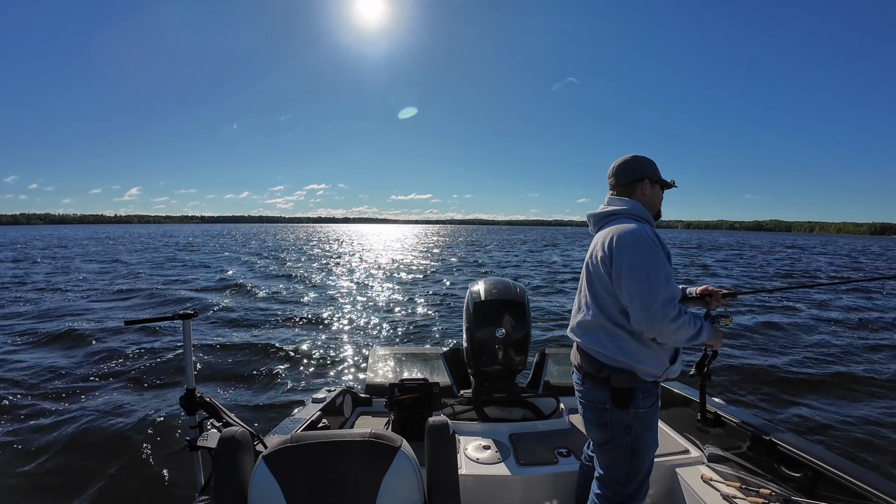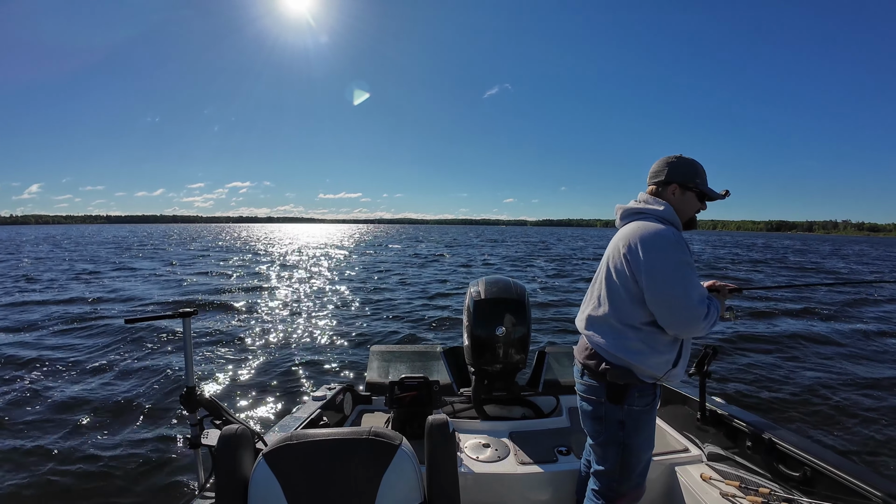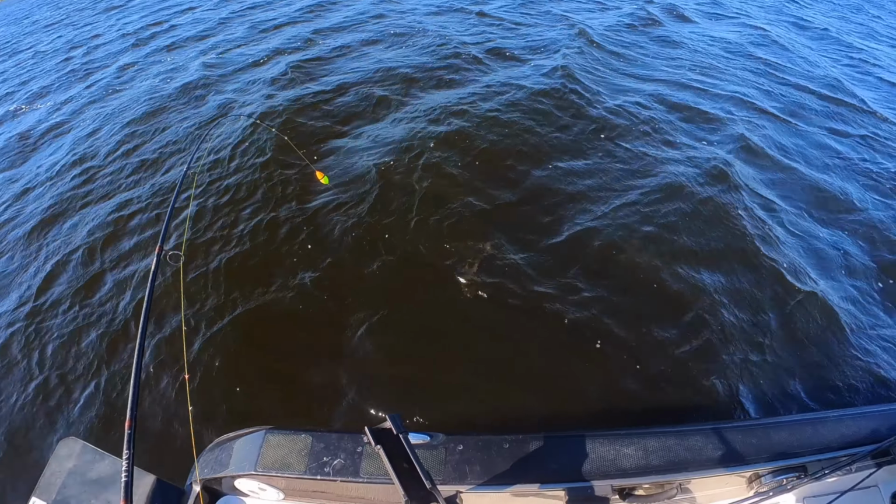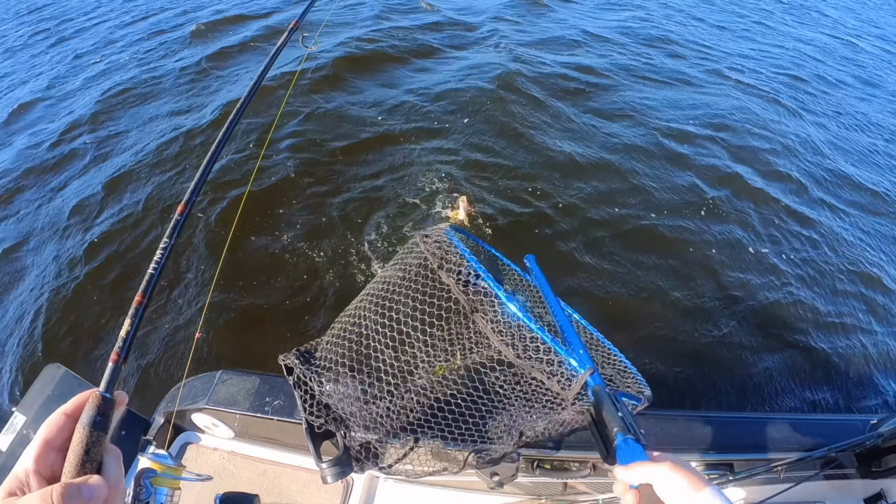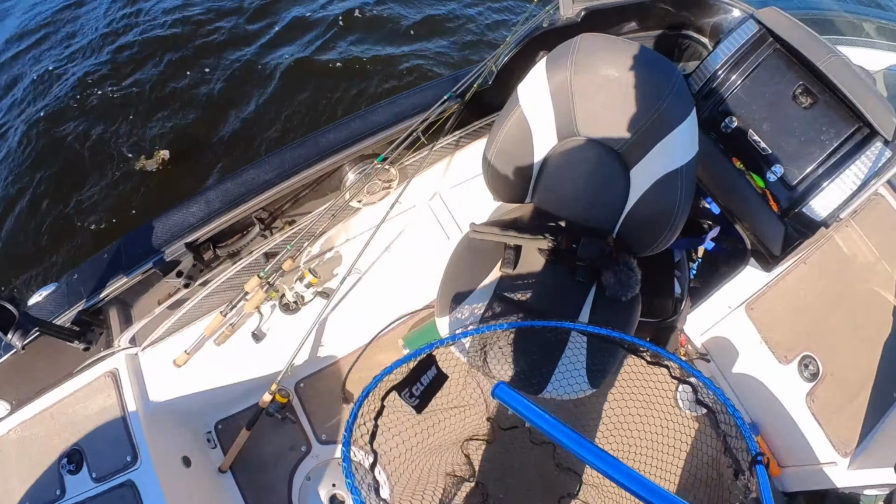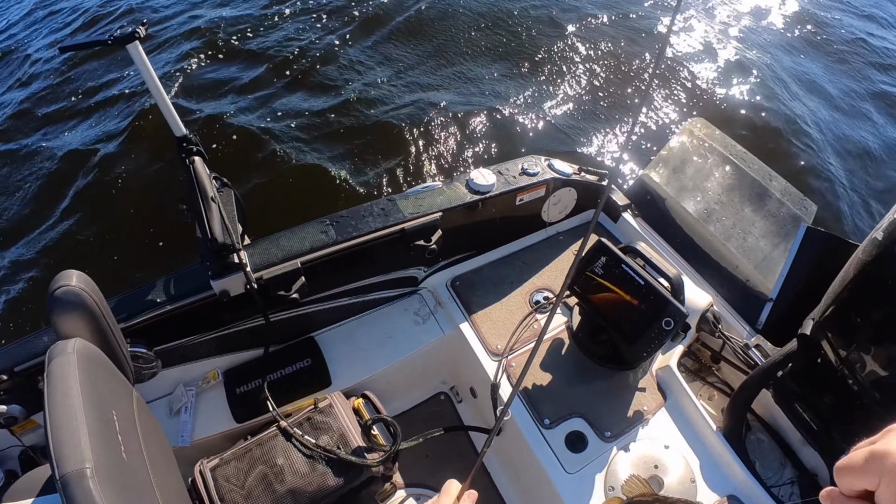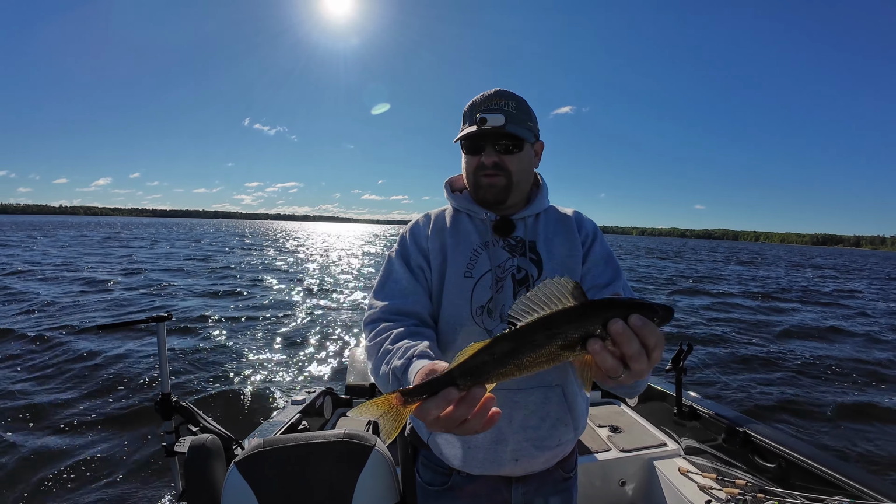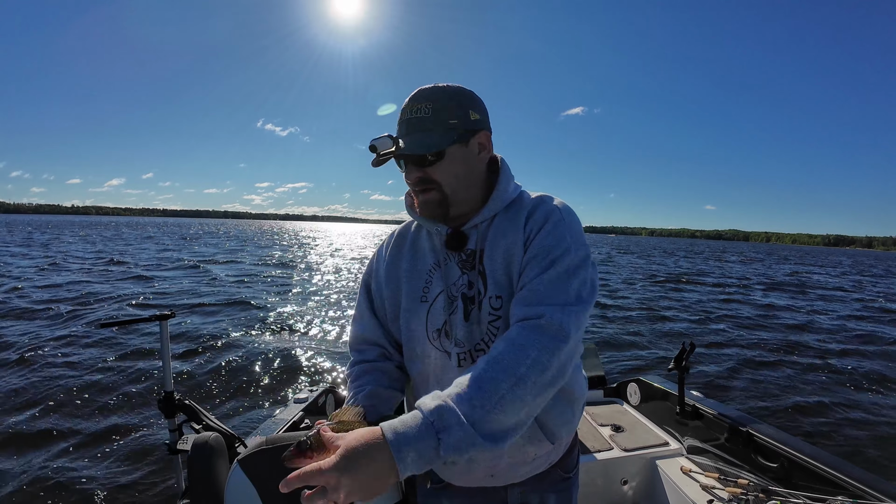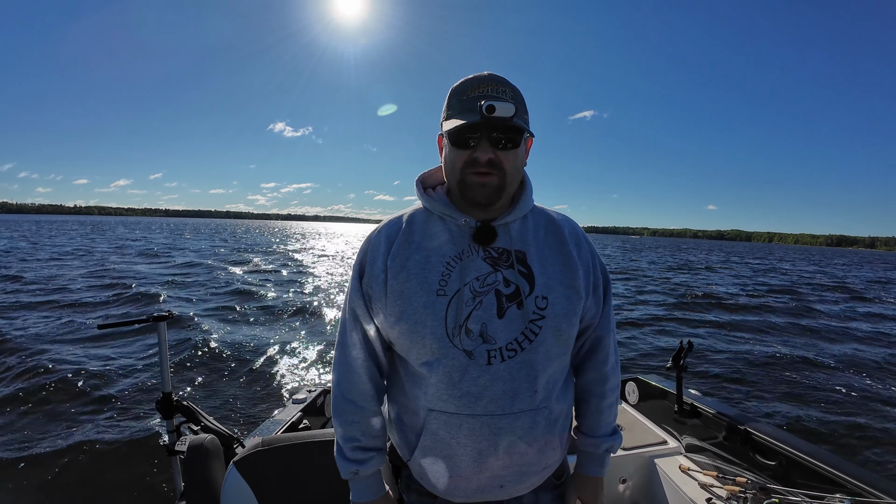Oh, I got a fish on. Oh my gosh. Well, just so happens, kind of a surprise, we have our first walleye of the day. A little bit unexpected, but I just got this little guy, threw out a slip bobber, and actually I thought I was caught up in the weeds, but went to get it in off the weeds, and sure enough there was a little walleye on there.